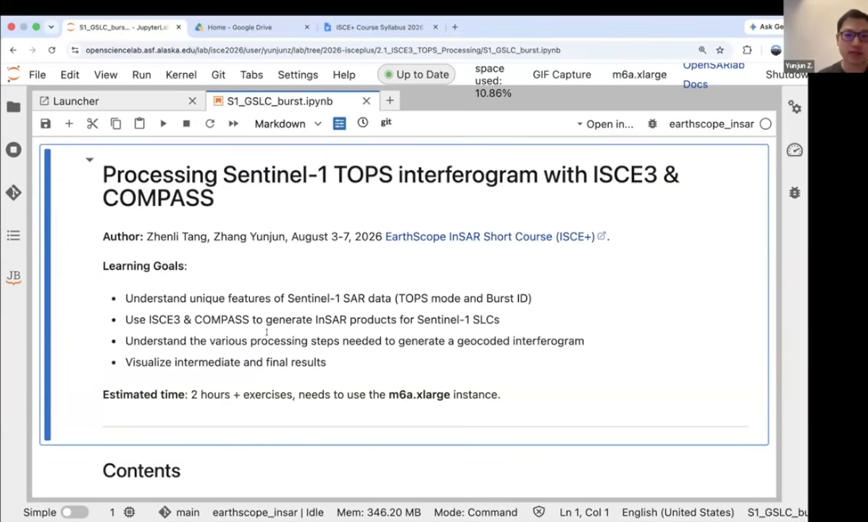In that project, they developed several packages on top of ISCE to process Sentinel-1, and one of them is called COMPASS, which uses the ISCE core module to do the co-registration of Sentinel-1 TOPS data. That is what we are using today mainly.